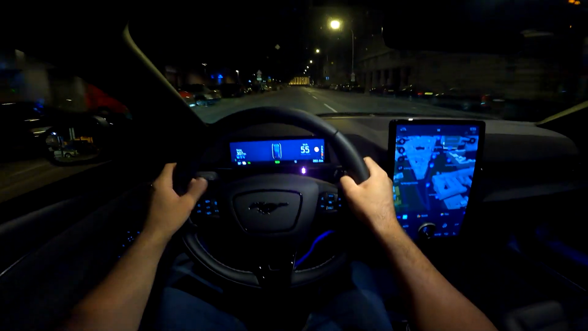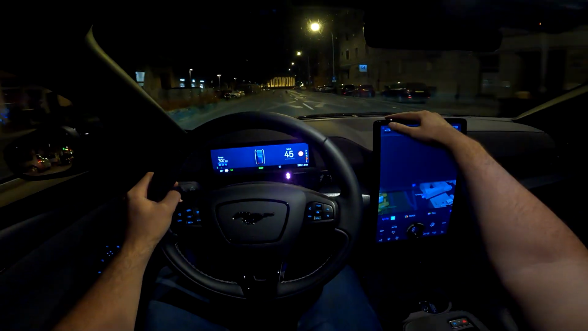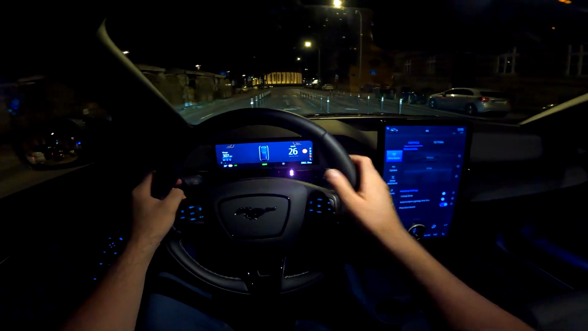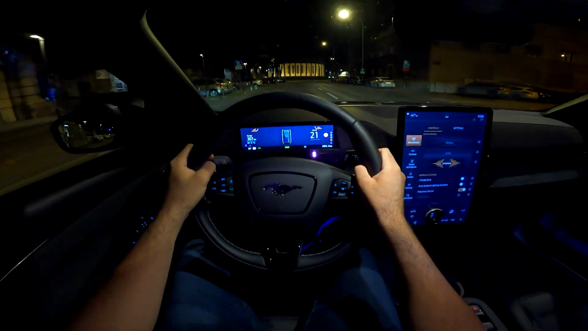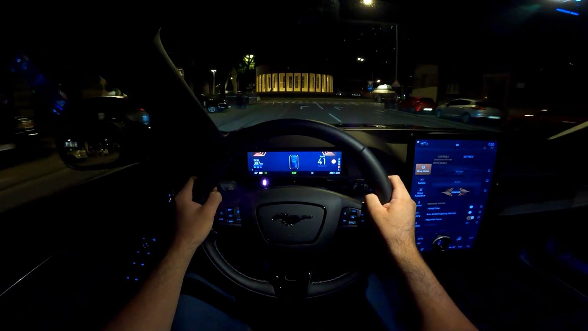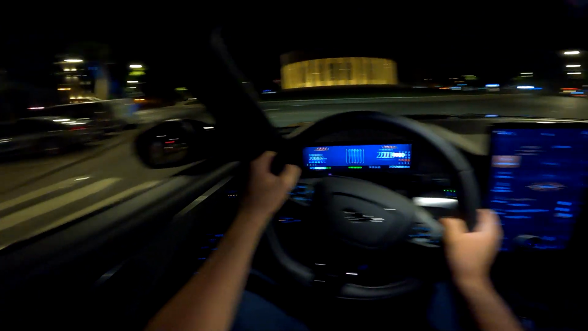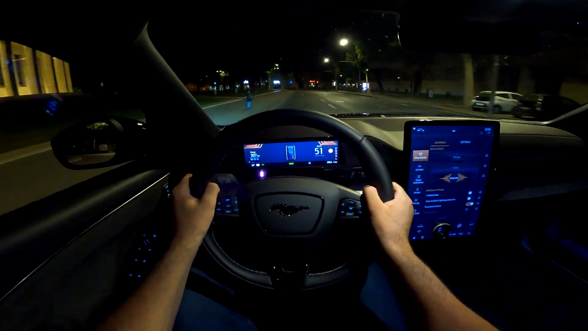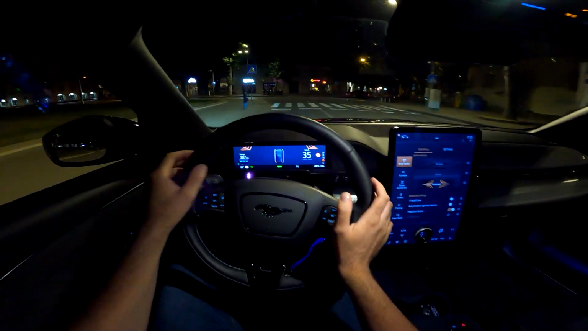And the throttle response, I mean, this is just amazing. And speaking about those driving modes, there's also an Untamed Plus mode, which is reserved for track usage. And really, everyone is turning their heads and looking at this car.